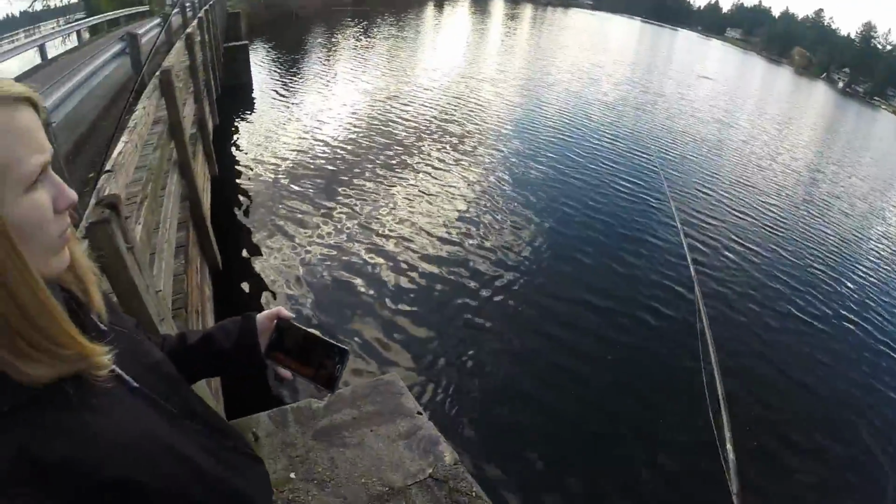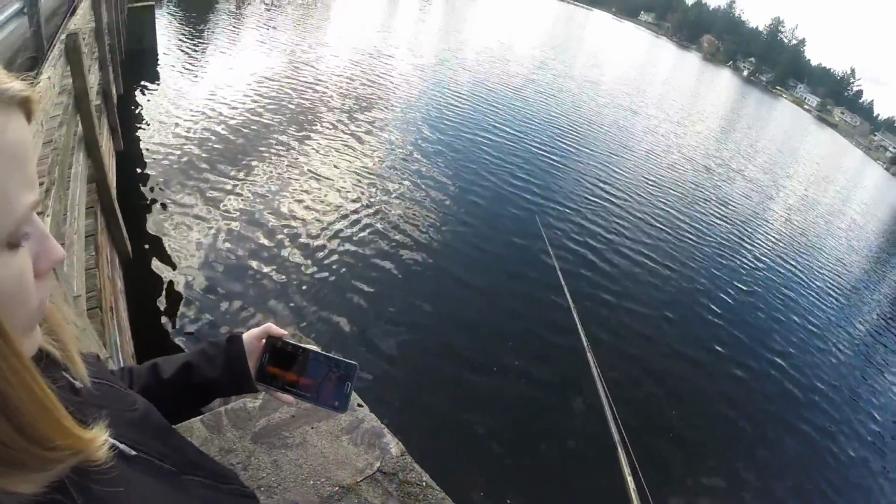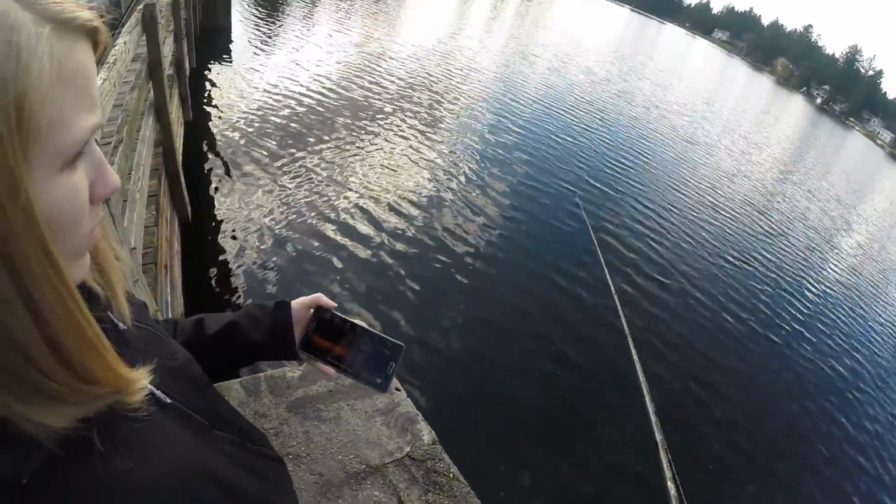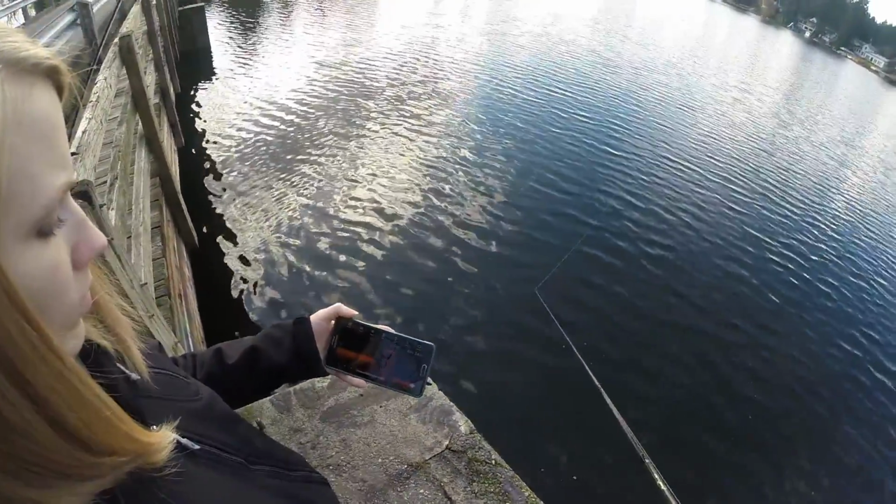So that's a pretty long cast, and it's reading about 23.5 feet right now. So this Bluetooth does have pretty good range. I'm pretty sure you won't be able to outcast the range of it, which is nice. So right now we're in 23.9 feet of water, about 24.